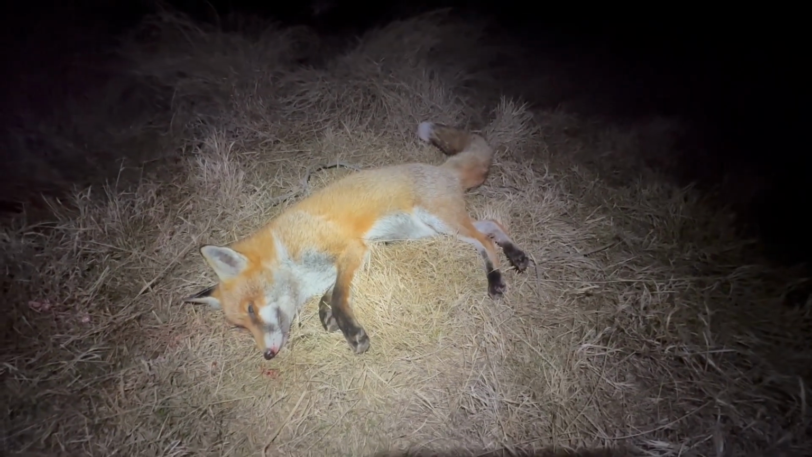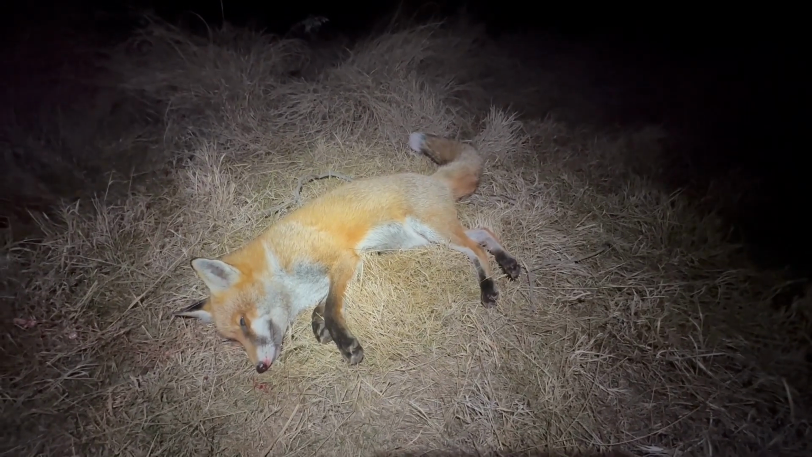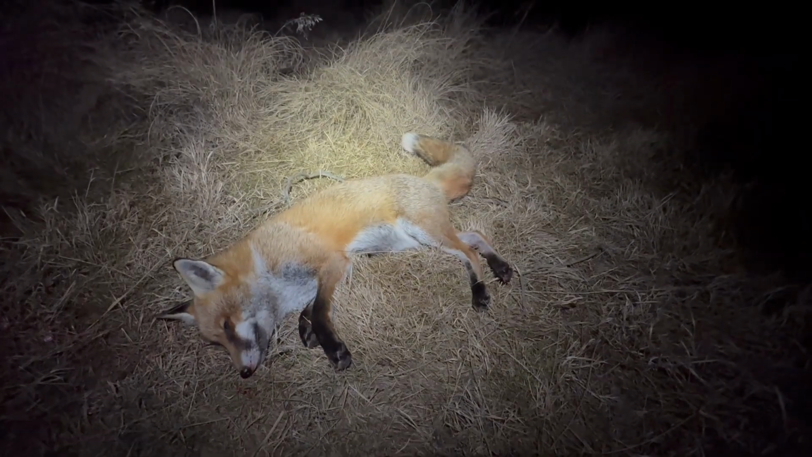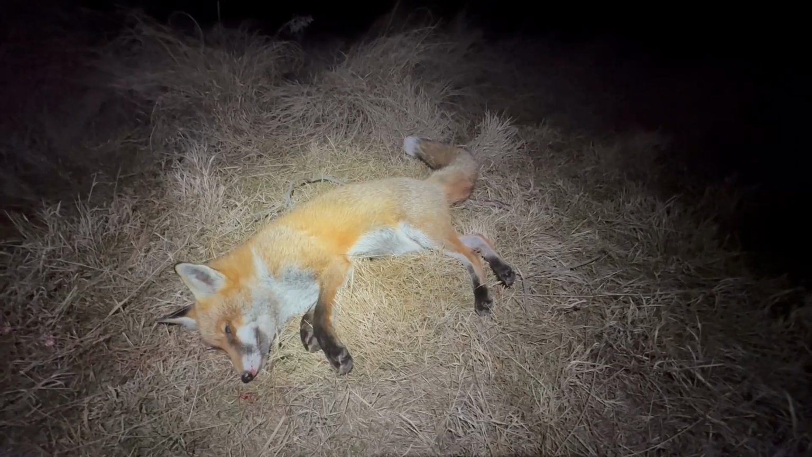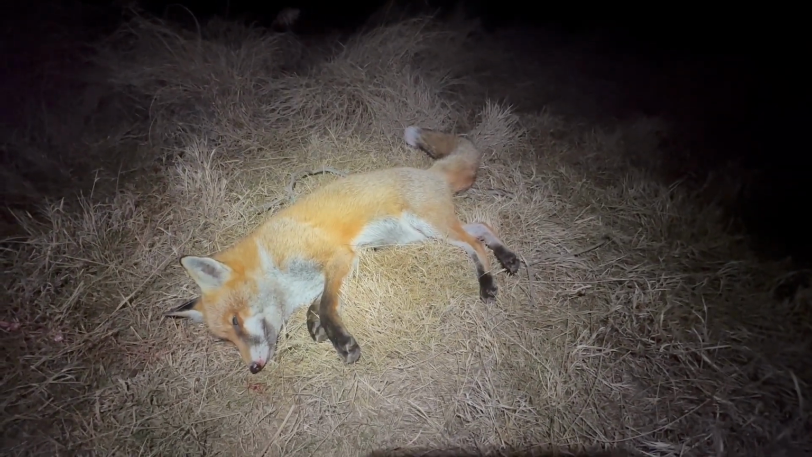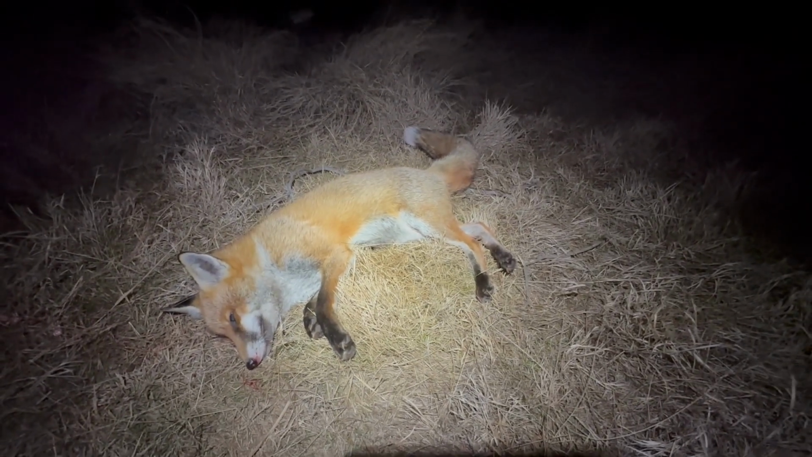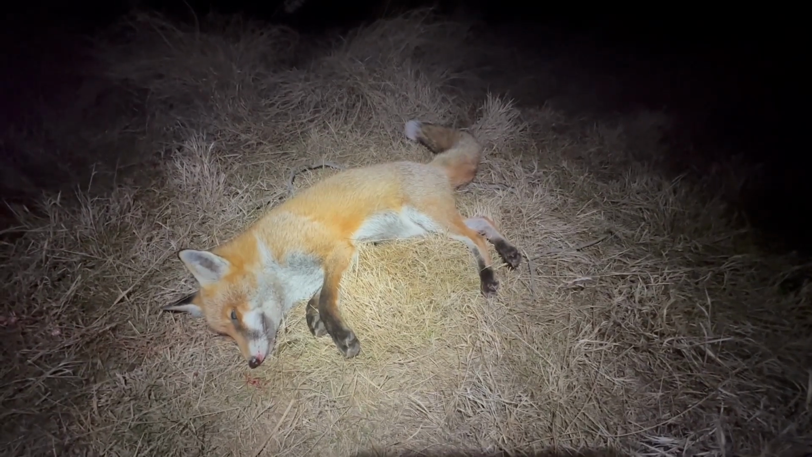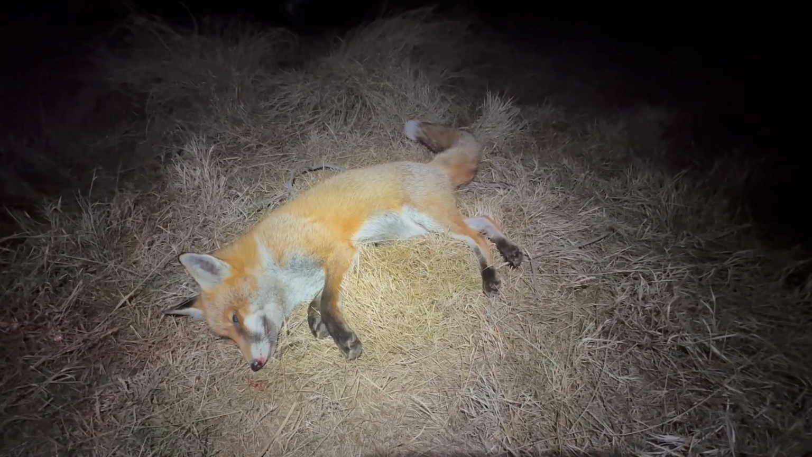And there we go, another vixen. Interesting, that one. Grass out here is still relatively thick in places. This one must have been curled up having a nap, because I did a good scan of the field a couple of times, couldn't see any heat signatures, nothing. Oh, wombat up the back, but that's about it. A couple of toots on the screamer and this thing stood up, and that was the end of it after I got myself into a decent position.